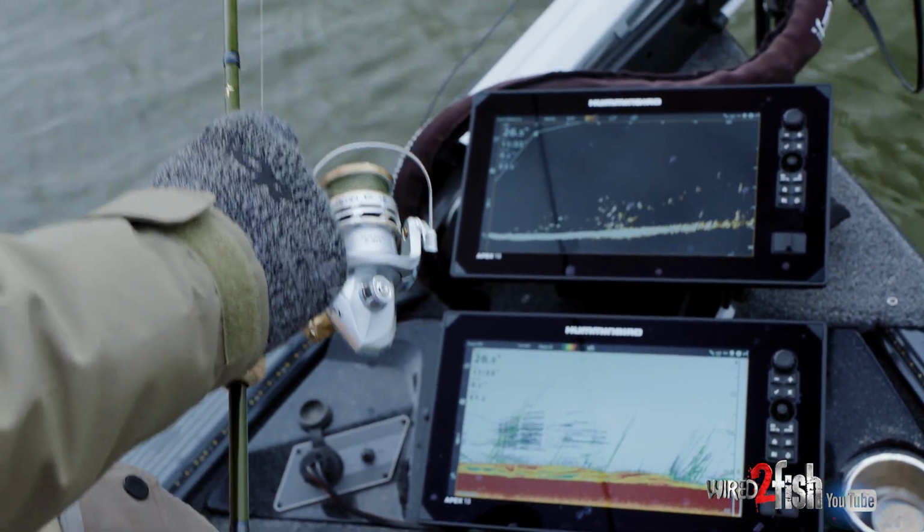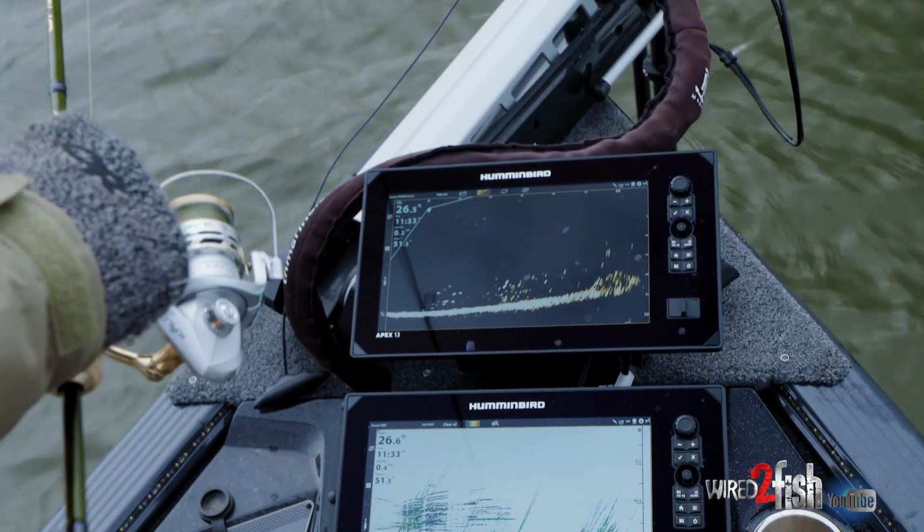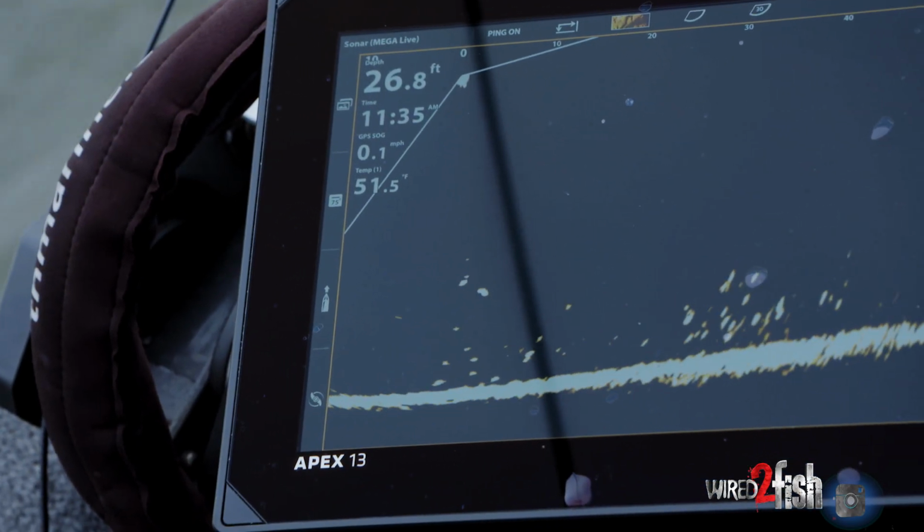We're coming up on a mother lode. Just slowly crawling up with the trolling motor, nice and easy. Pretty cool, I can see my swivel and bait.